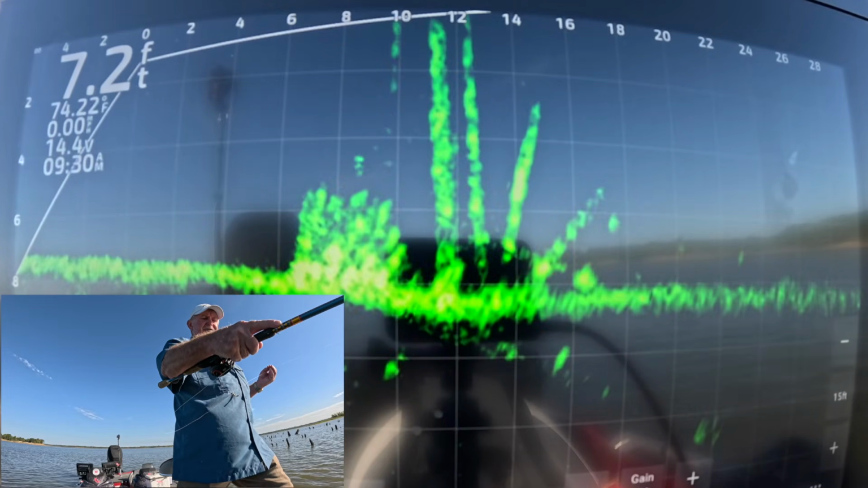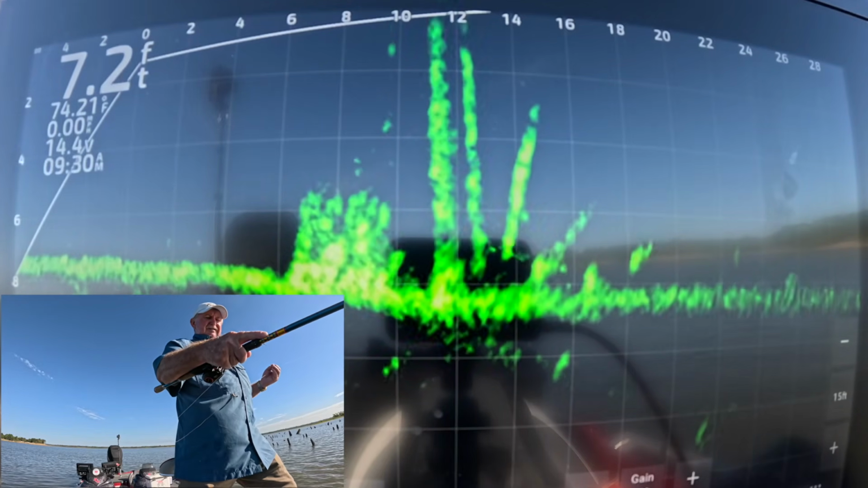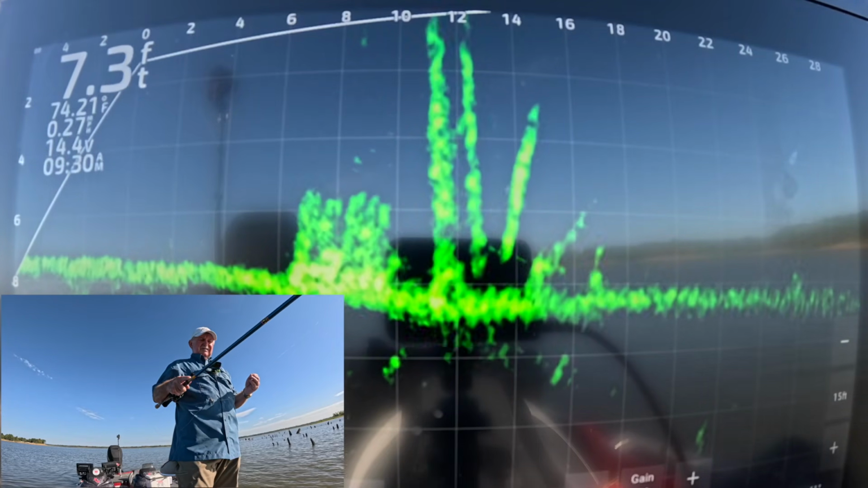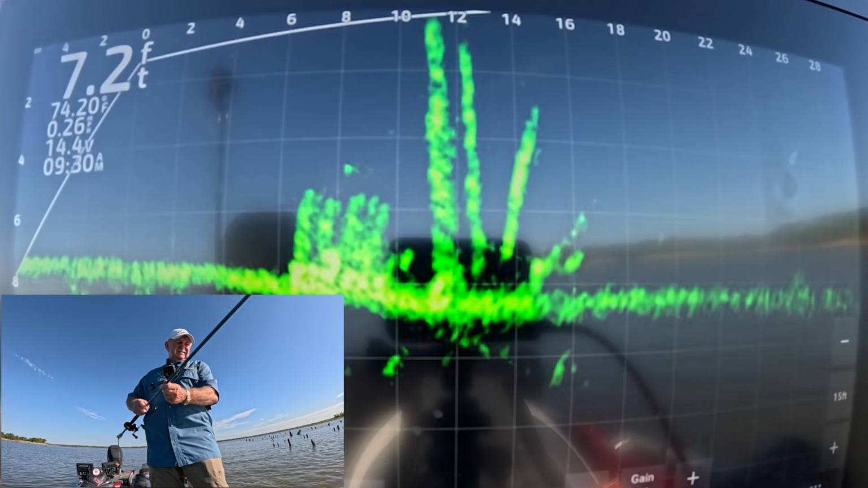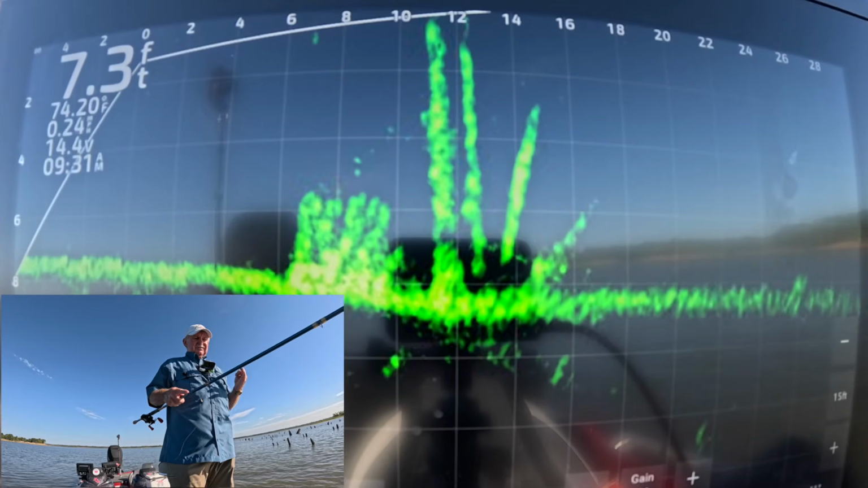You see them? You fish the stake bed 1 minute and come back 5 minutes later, it'll be a whole different deal. All right, I'm gonna give this one out here one more shot, and then we're gonna go.